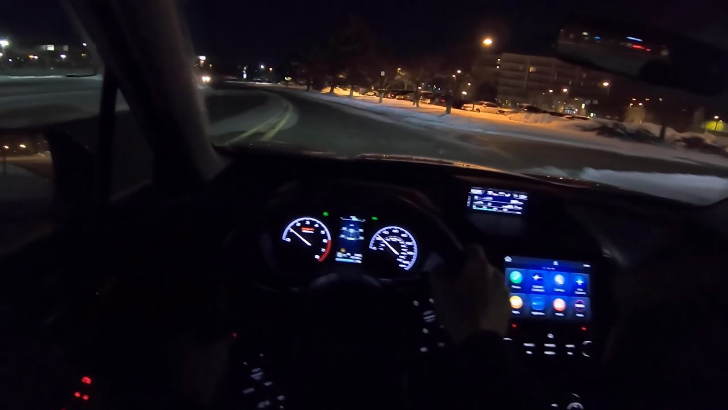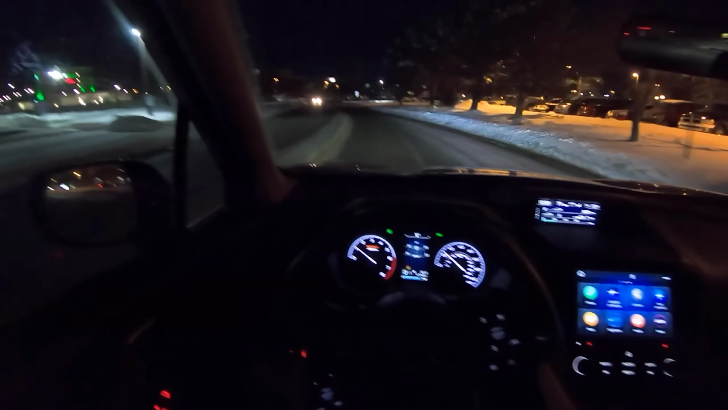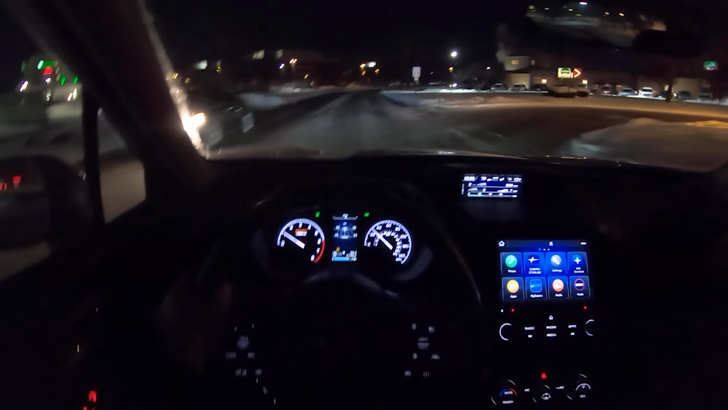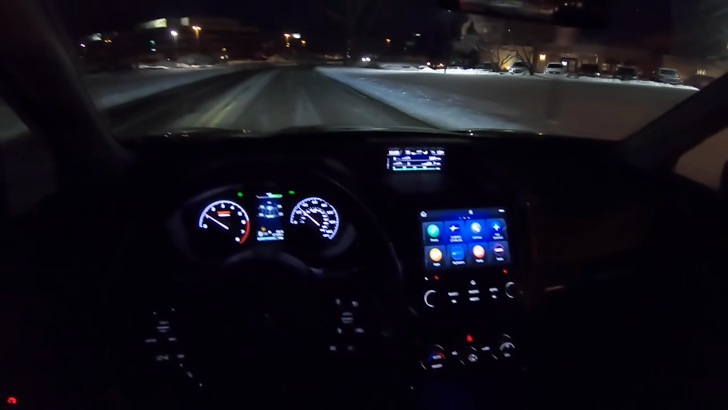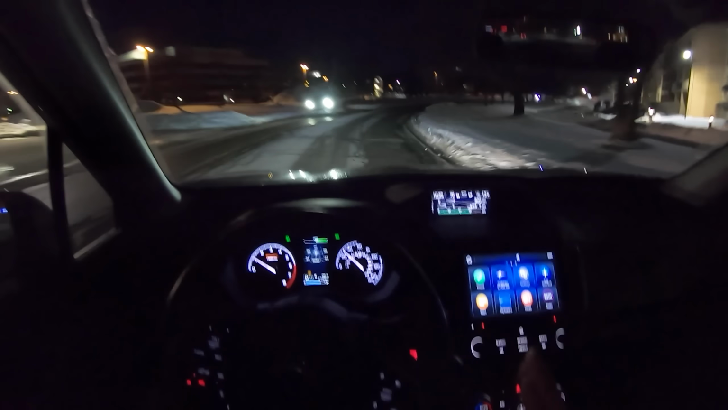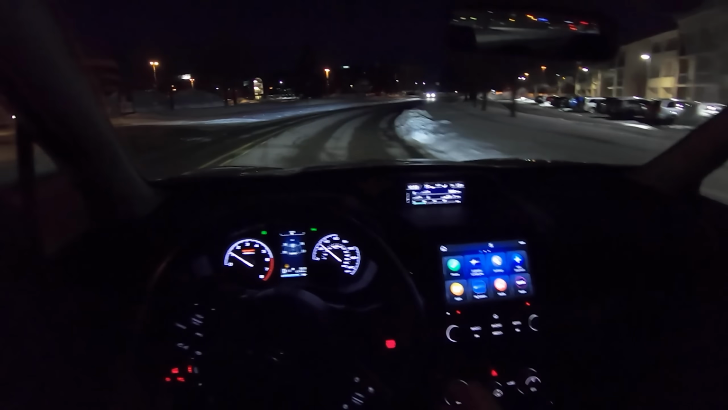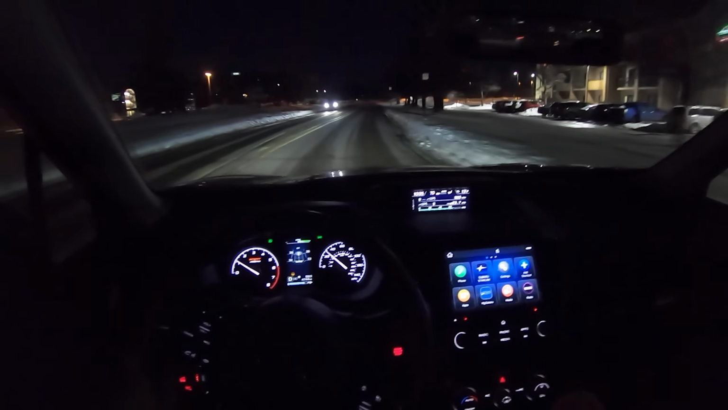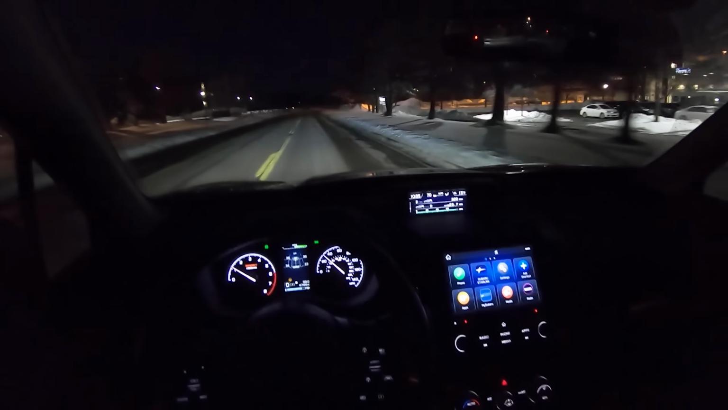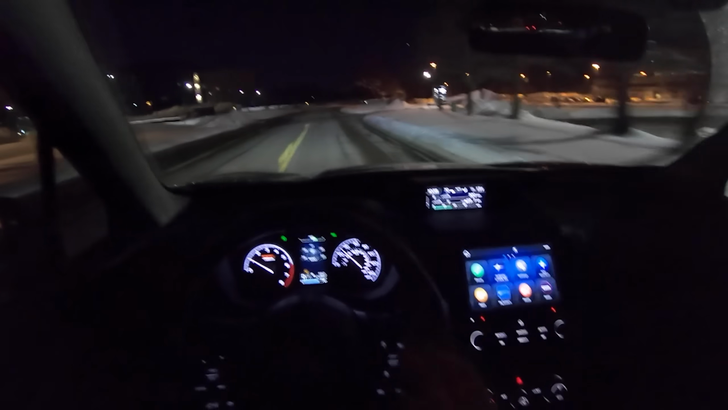Okay, so there's really only one more question about the Subaru Forester, at least that I have. I don't know about you guys, but when I get a car like this, I want to know if I can have a little bit of fun. And I think people who buy Subarus, especially the Forester Sport, would want to know if it can do donuts in the snow. So let's cut to that and find out.